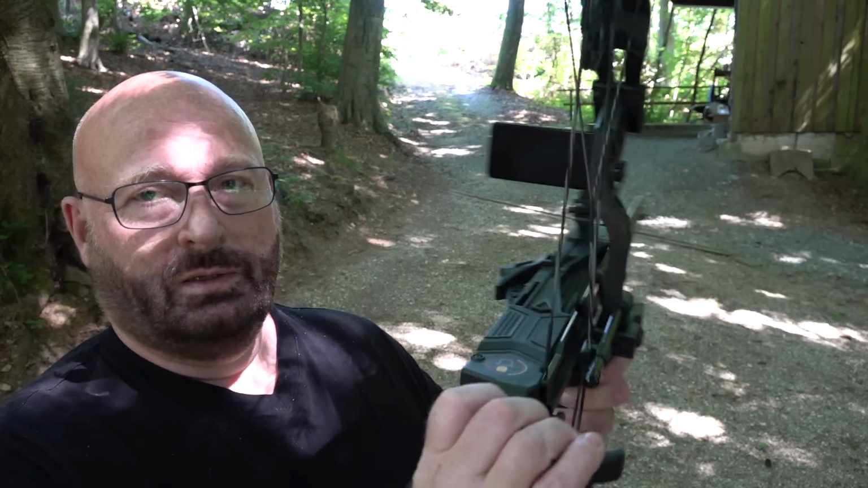So, the Whipshot Night Hunter mode, what do you think of it? I actually love it because it's so cool. And I actually had tested night vision equipment before, but it wasn't really good. It was really not possible to see anything with it. But this thing is a complete life changer. Really is.